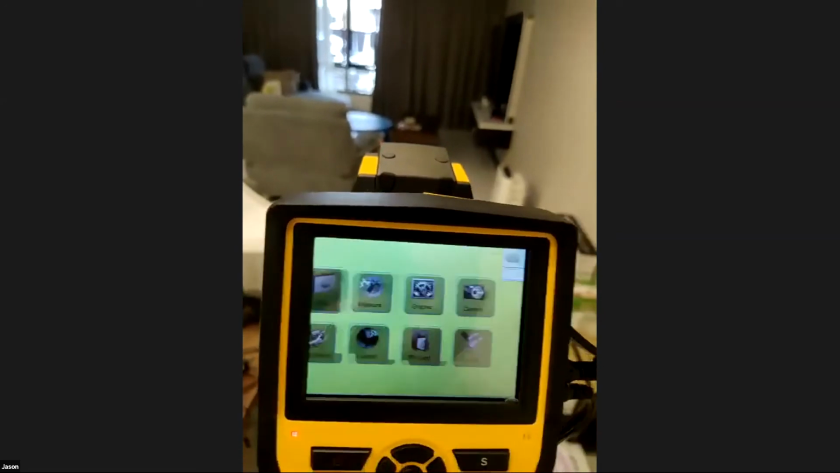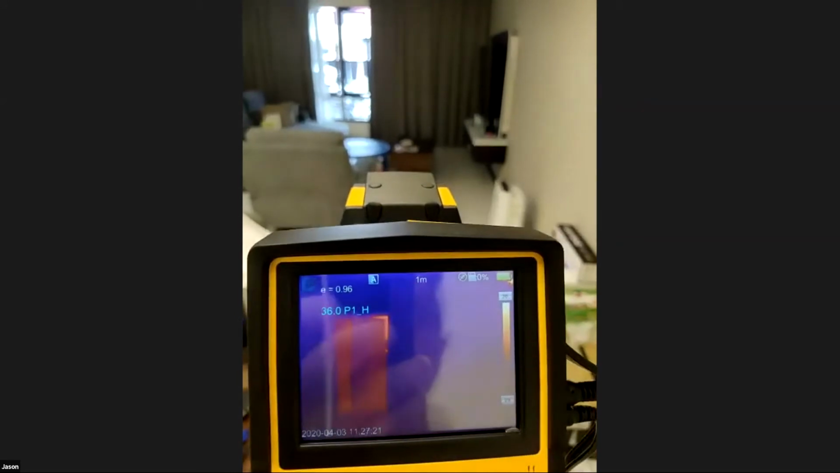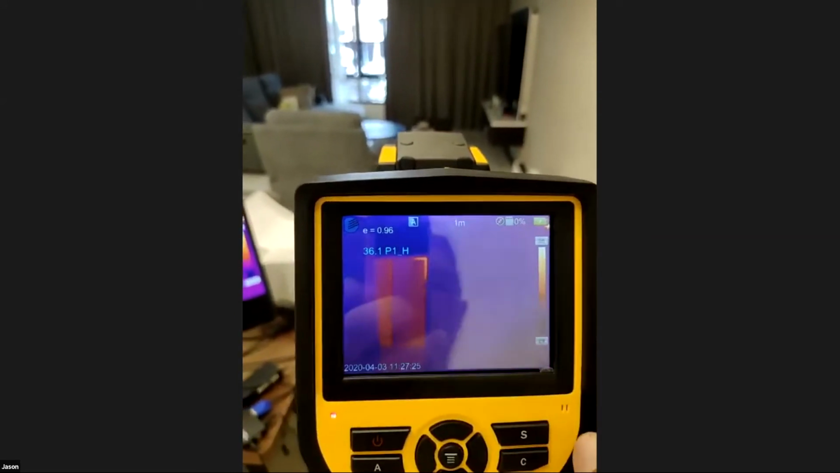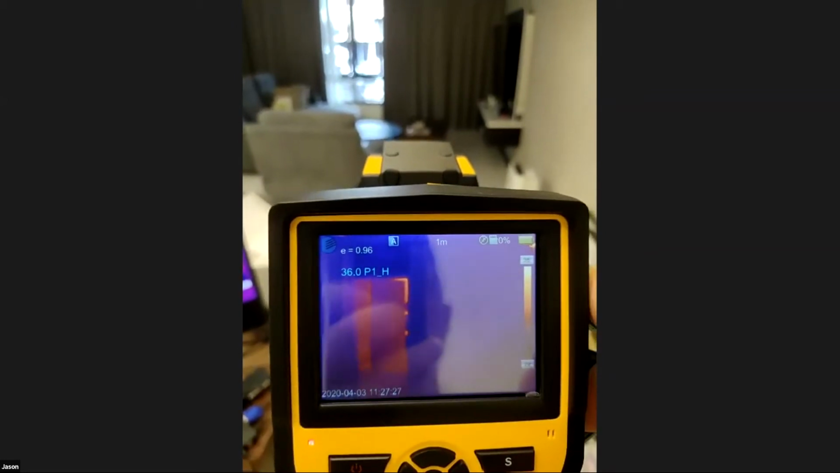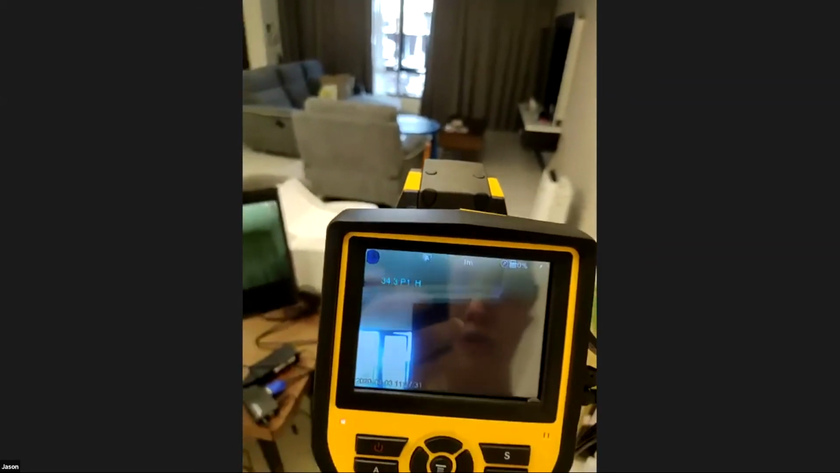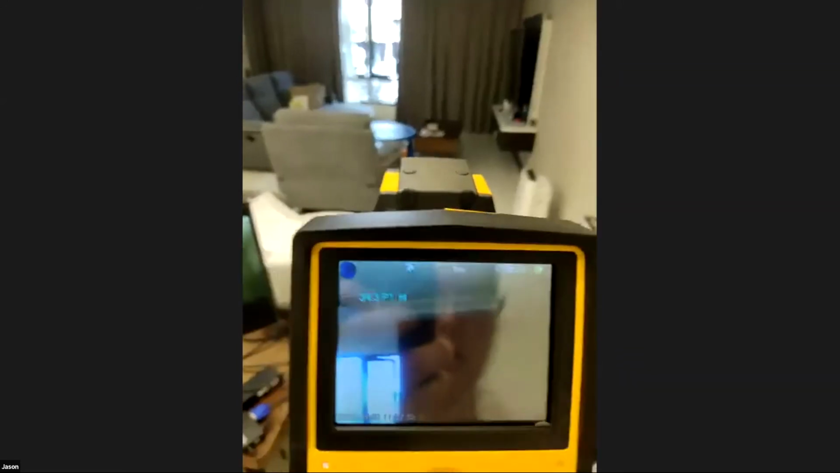Okay, so on this data, we can choose whether we want to take an infrared copy of the photo or a normal photo. It depends on what screen you are looking at on this 3.5-inch LCD. If you are looking at the thermal view, it will take the photo on the thermal view. If you are looking at the visual view, it will take the photo of the visual view.